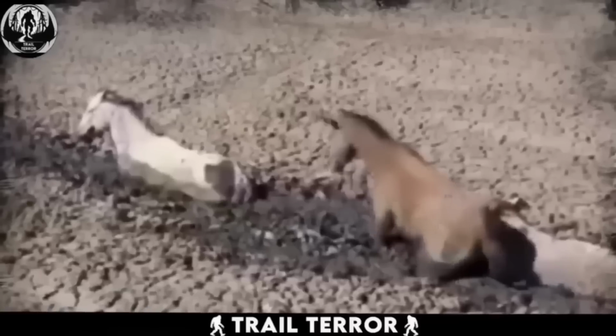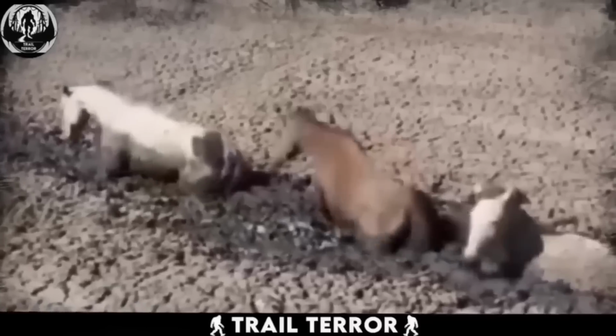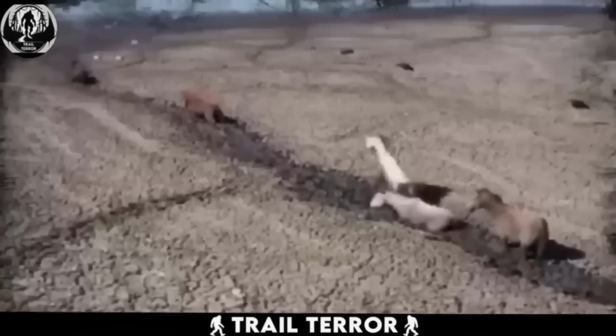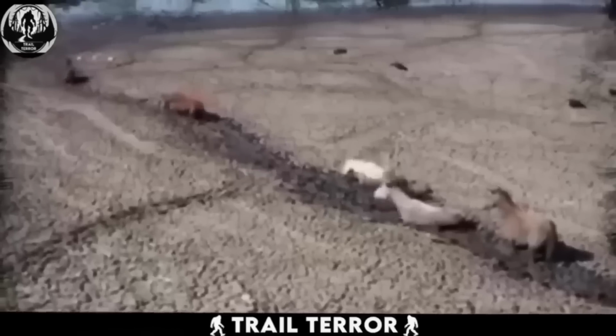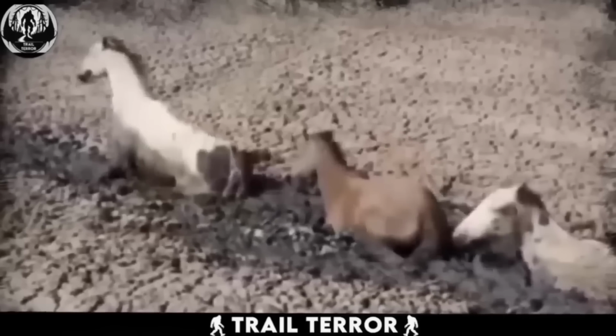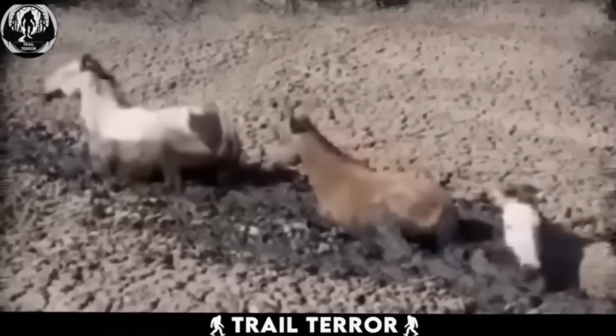The thick and dense nature of the mud poses a significant obstacle for the horses, forcing them to struggle and leap in their attempts to reach the water. The terrain may lead to twisted legs and potential damage to tendons and ligaments.